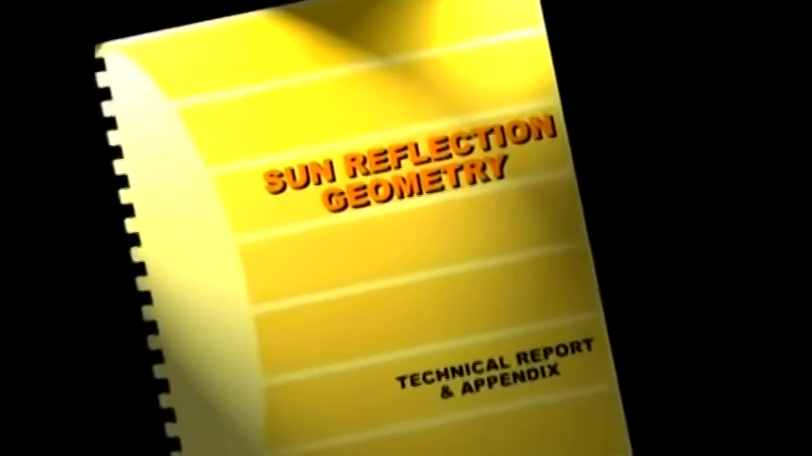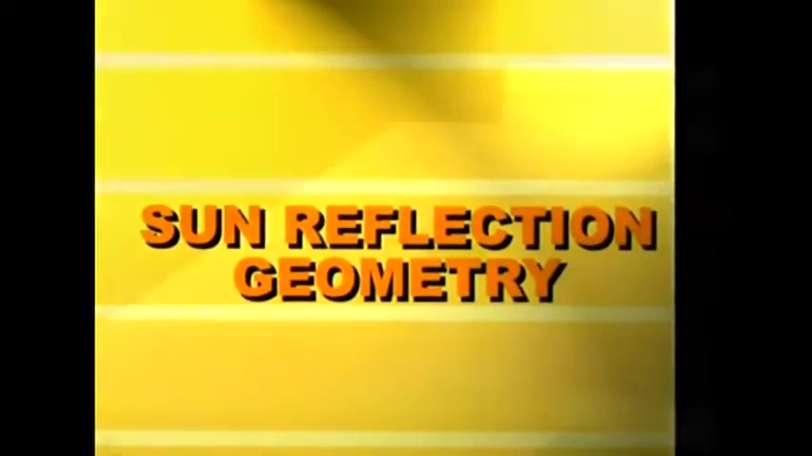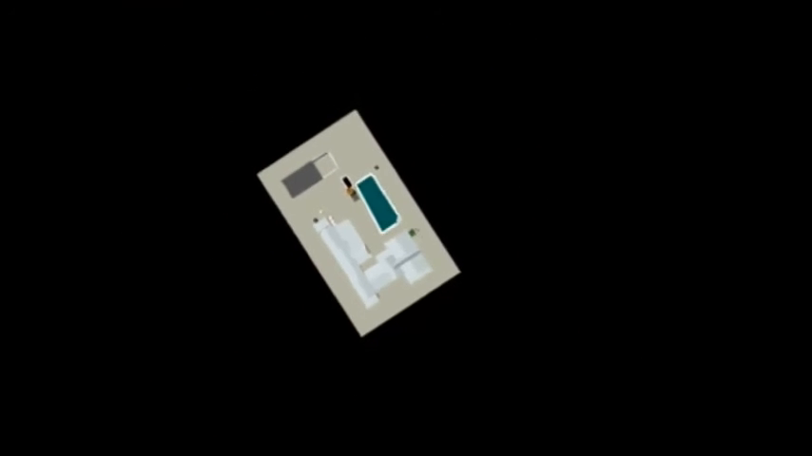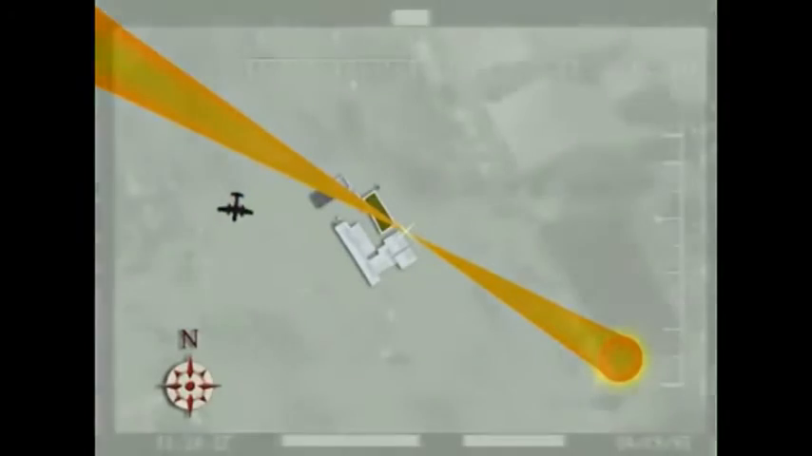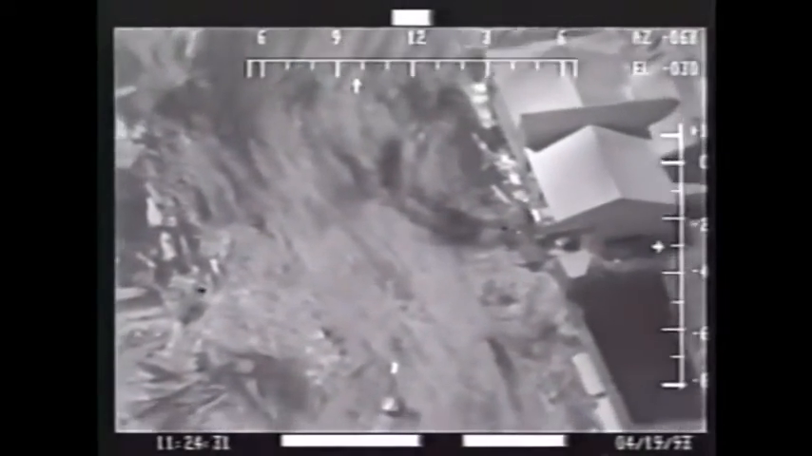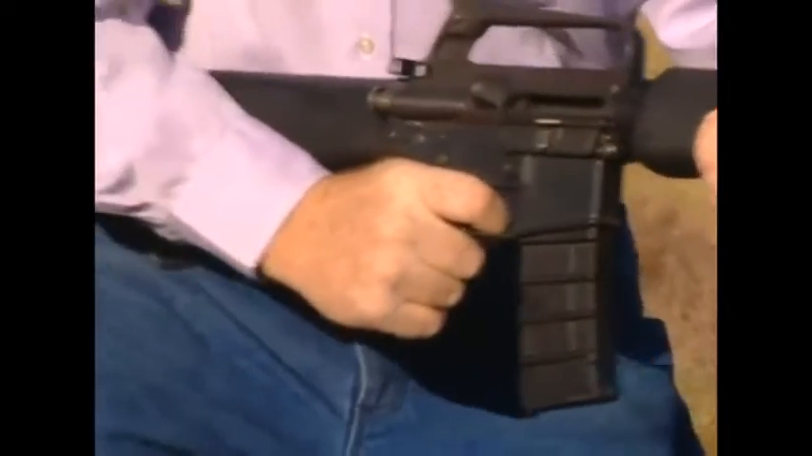A former analyst from the U.S. intelligence community, Maurice Cox, tested the FBI's claim, applying the principles of solar geometry. For an aircraft flying at an altitude of 9,000 feet, a flash anomaly occurring on the ground would be visible in an area only 100 feet wide. Frame-by-frame measurements of the FLIR videotape showed a repetition of 10 flashes per second, the same rate as a machine gun firing at 600 rounds per minute.